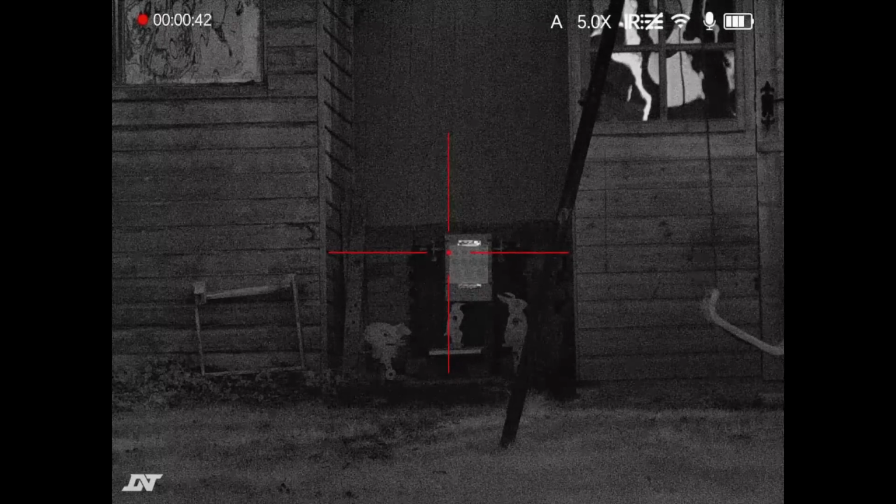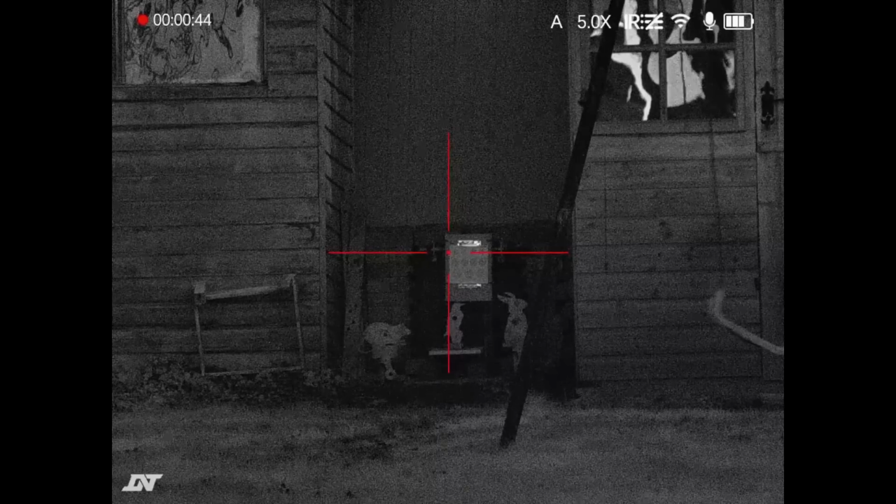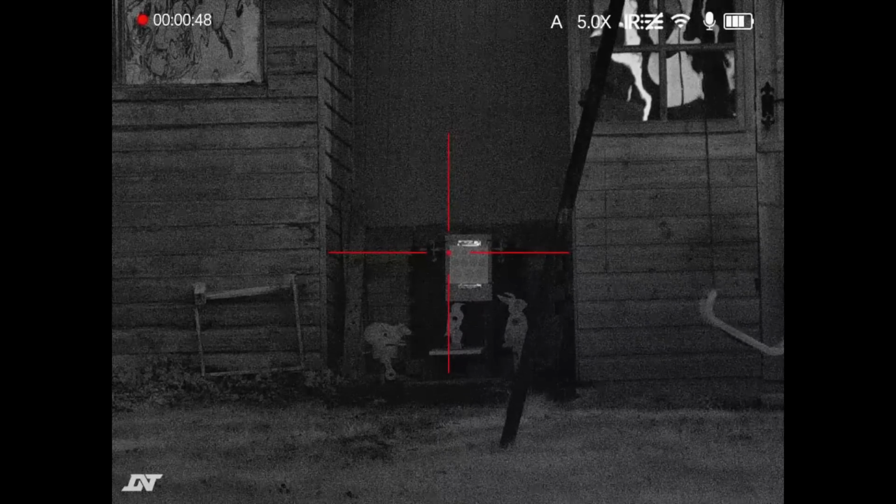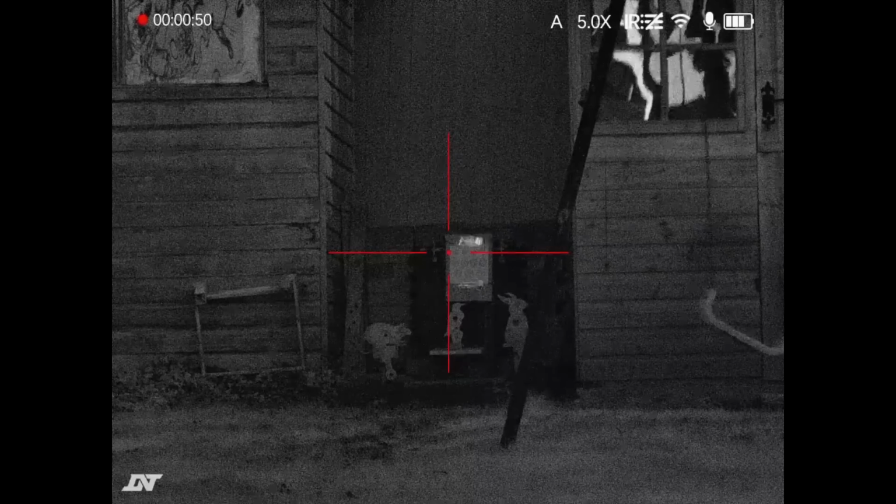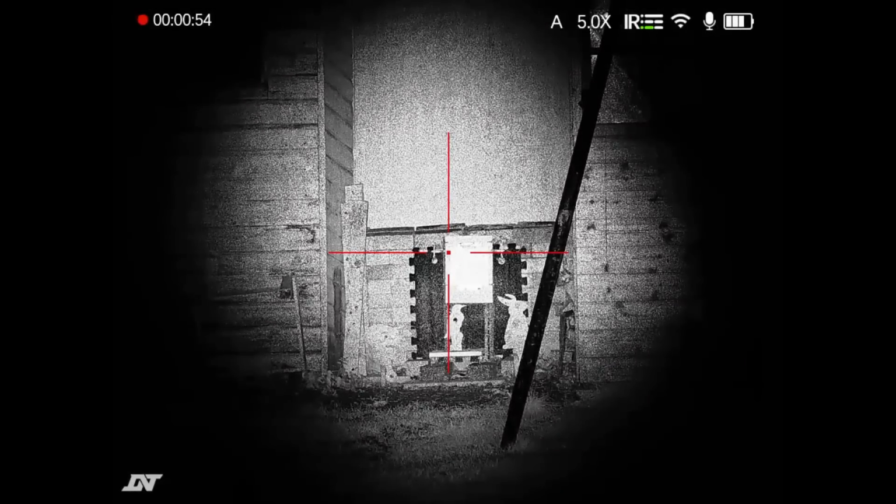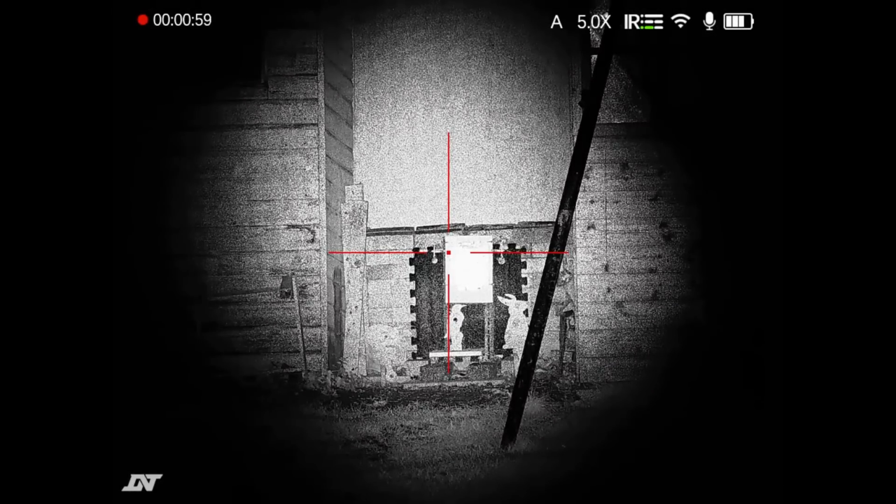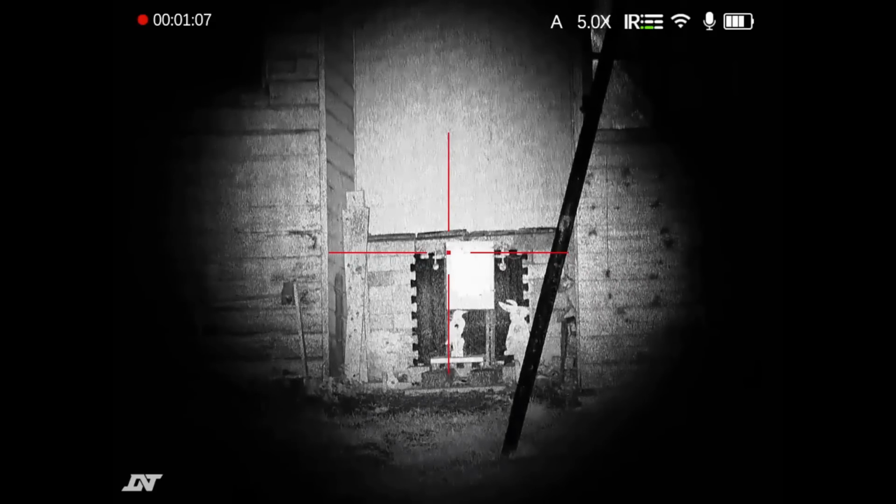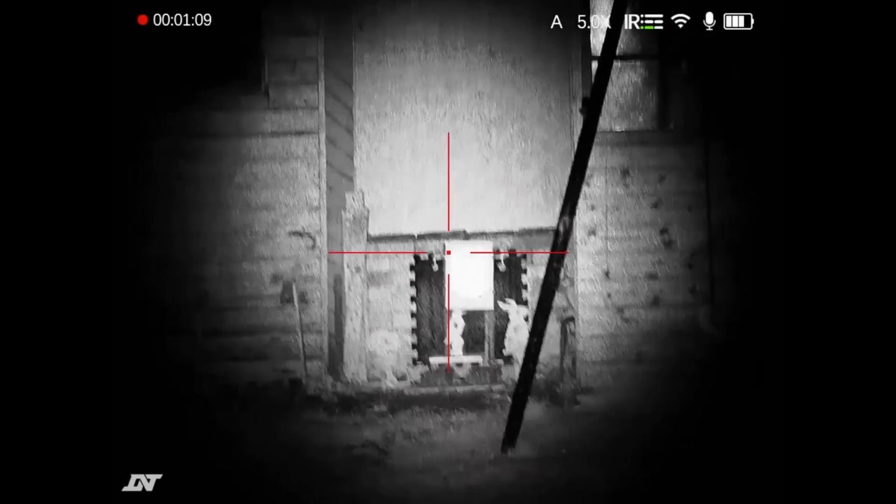So if you look up to the top right hand corner, you can see it says IR, and then there's like 3 dotted bars with a cross. Because they're crossed across, that shows that it's off. So what I'm going to do is press the button once and it will come on. Now you can see the beam, it's quite a narrow beam. One thing I didn't point out on the features, there is an adjuster on the front of the IR torch. It's currently fully clockwise, which means that it's at its narrowest setting.